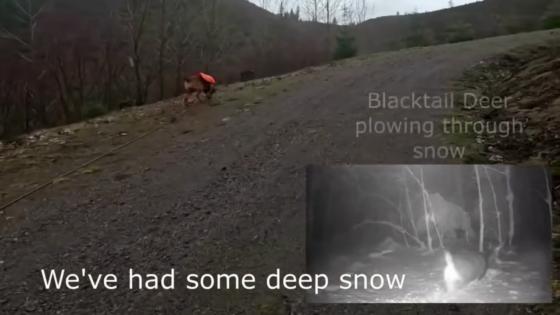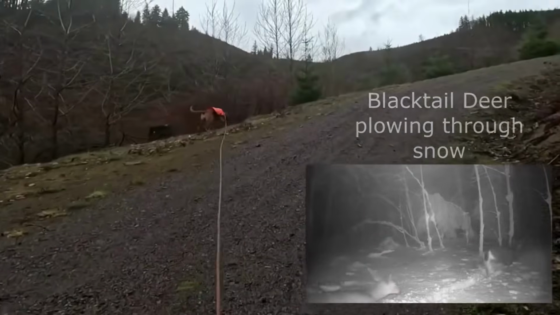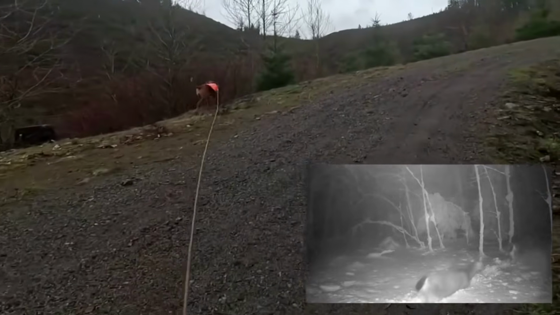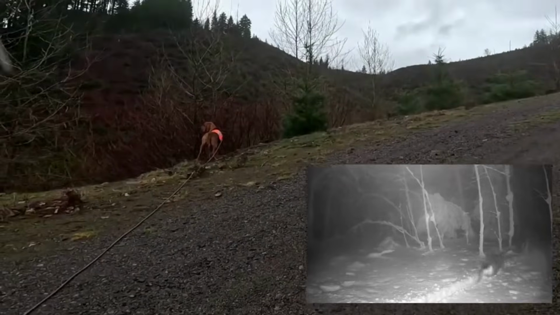See how she looks back like that? She knows this is her new distance. She's enjoying it too. Yeah, good spacing. Way better for me. Way better.